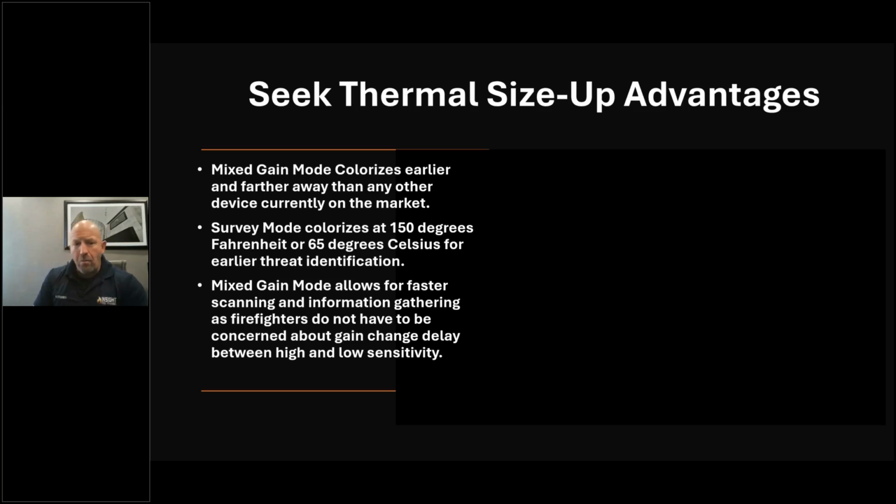Mixed gain mode does it pixel by pixel. One pixel shows 150 degrees Fahrenheit in survey mode, it'll colorize, or 302 degrees Fahrenheit in TI basic, it'll colorize. I've had students back up from a heat source upwards of 900 feet. They can still see a small colorized dot. It really helps you in size up. So survey mode is a game changer because it shows it early.